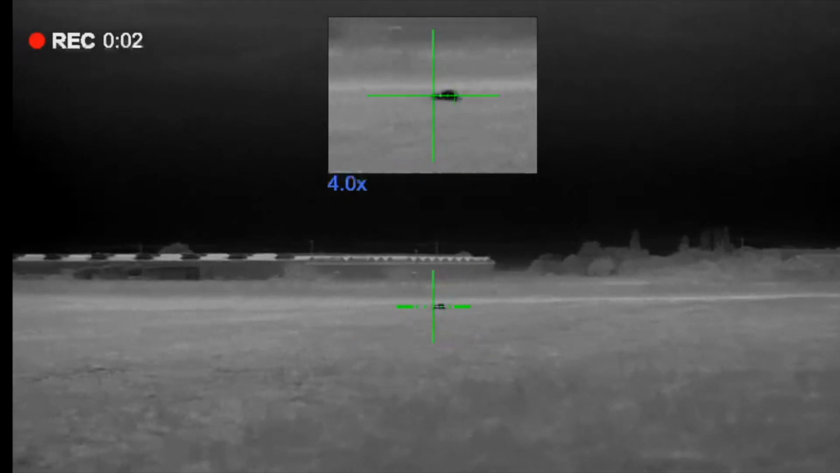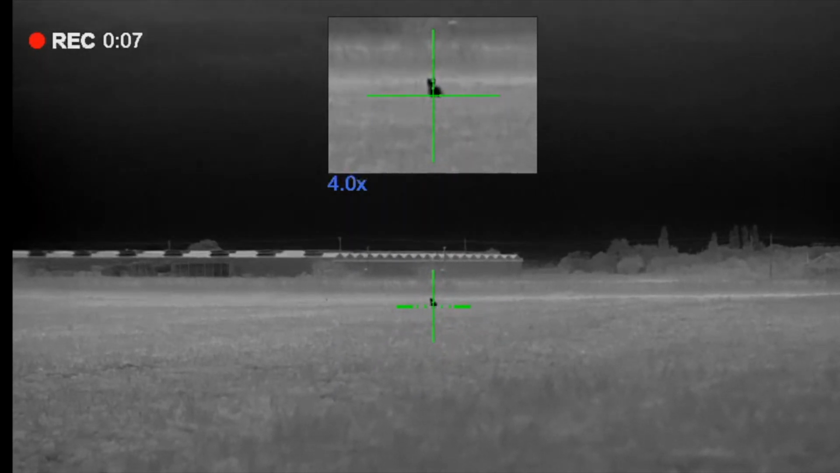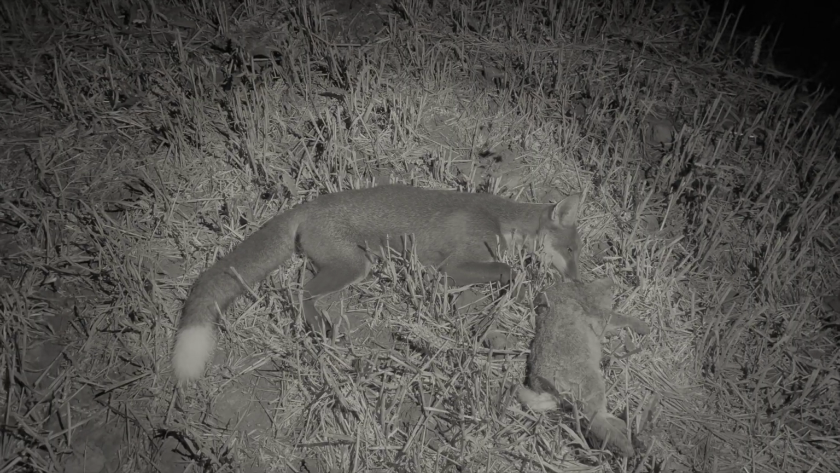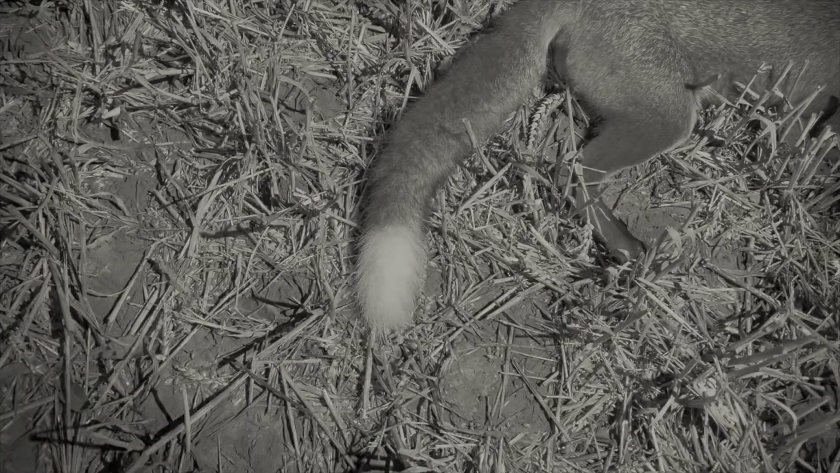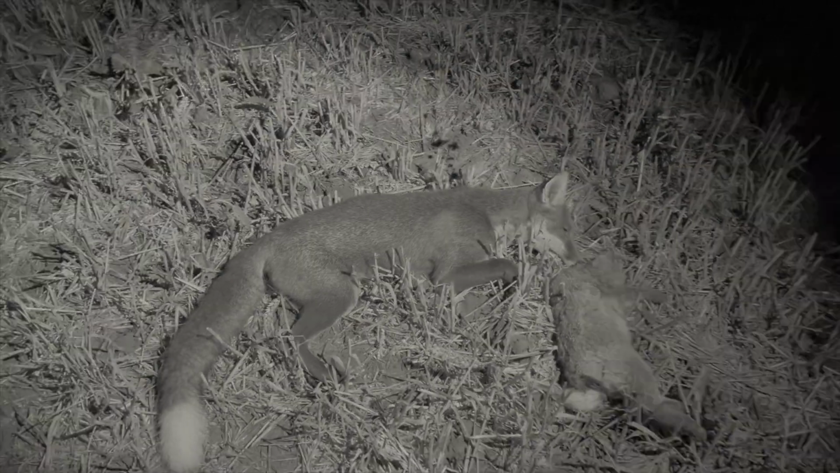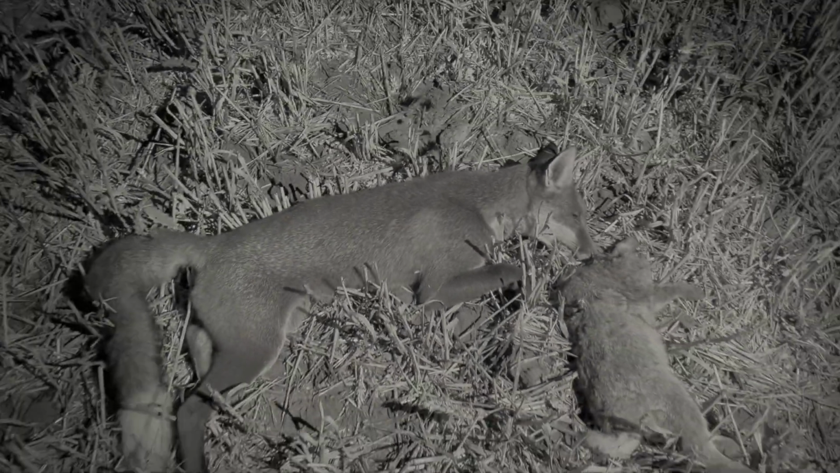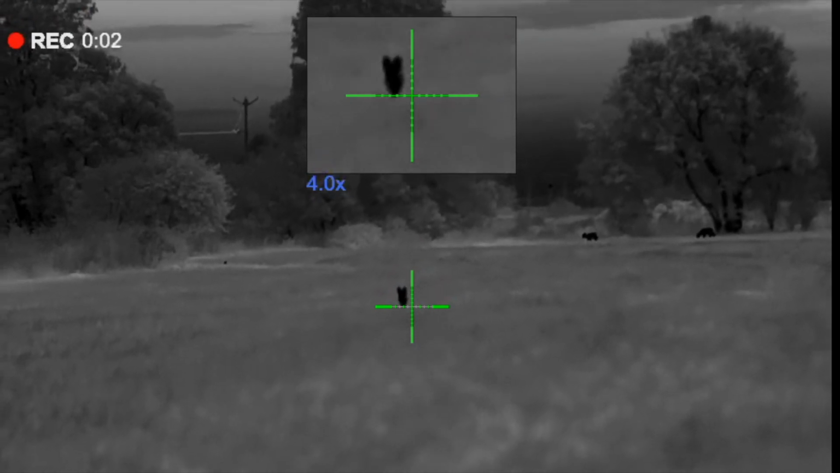We didn't see much this night, so I was on our way back home when we came across this one. It was actually playing with something, as you'll see in the next clip. So this was a stop and shoot one. Had a rabbit in its mouth, look. Look at its tail. Look at that for a tip. Beautiful that is. So, what is it? Another dog fox. Yeah. Well, that was it for that night.